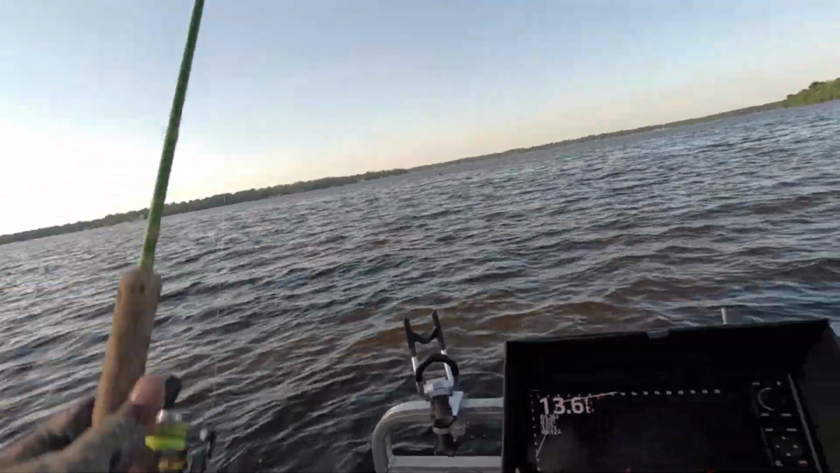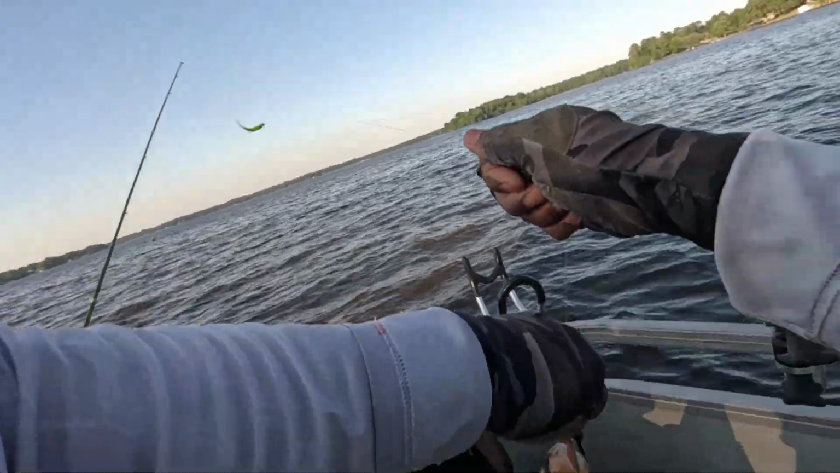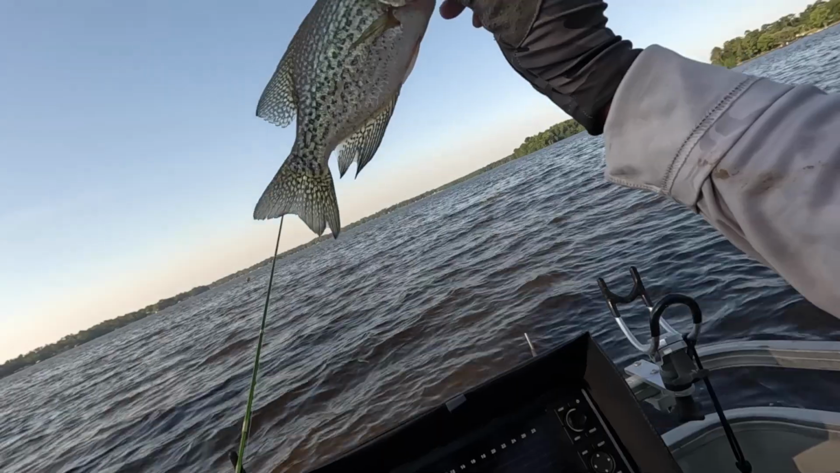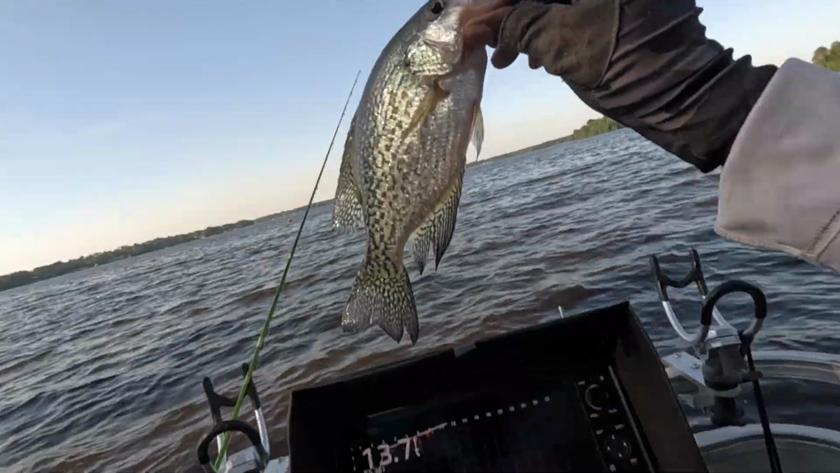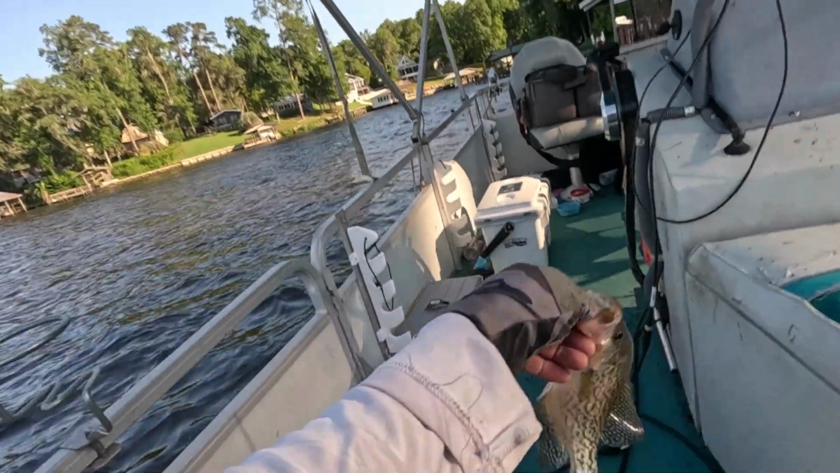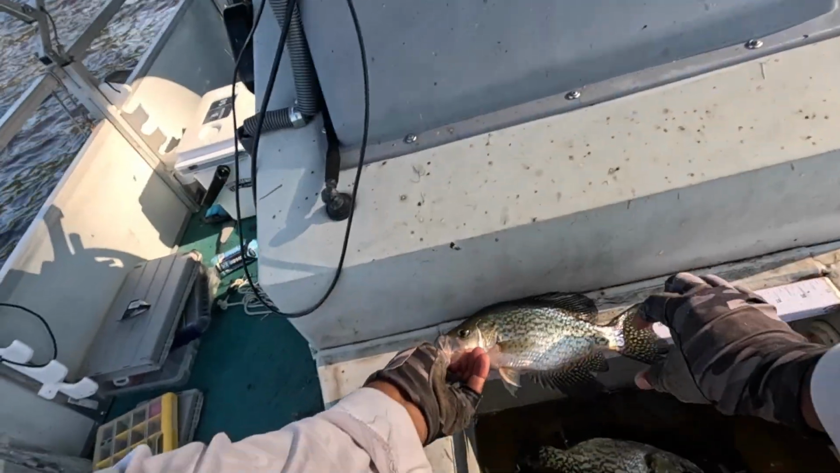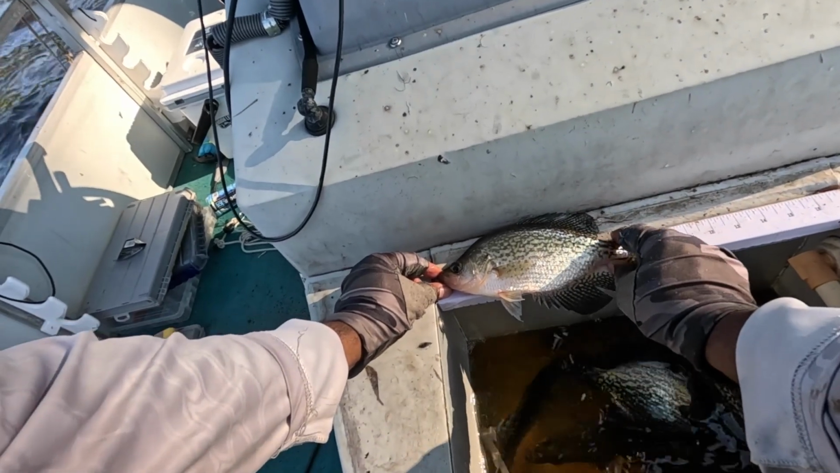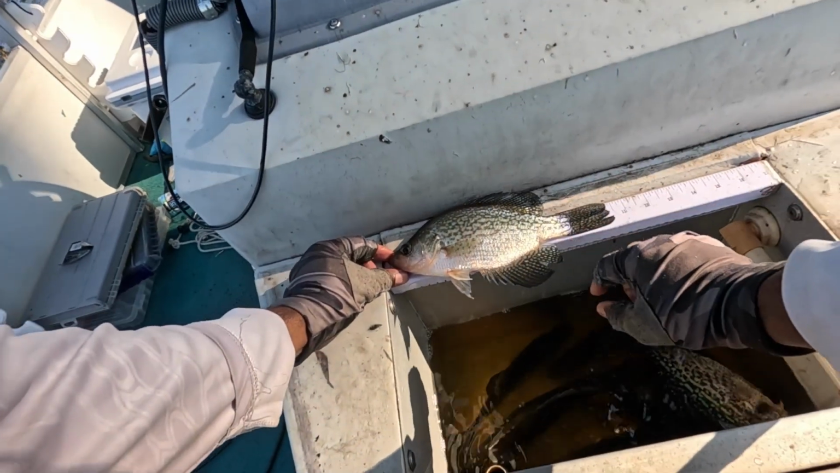Oh yeah. Let's measure. Okay, he's 10, folks. He will make 10, barely, but he'll make it.